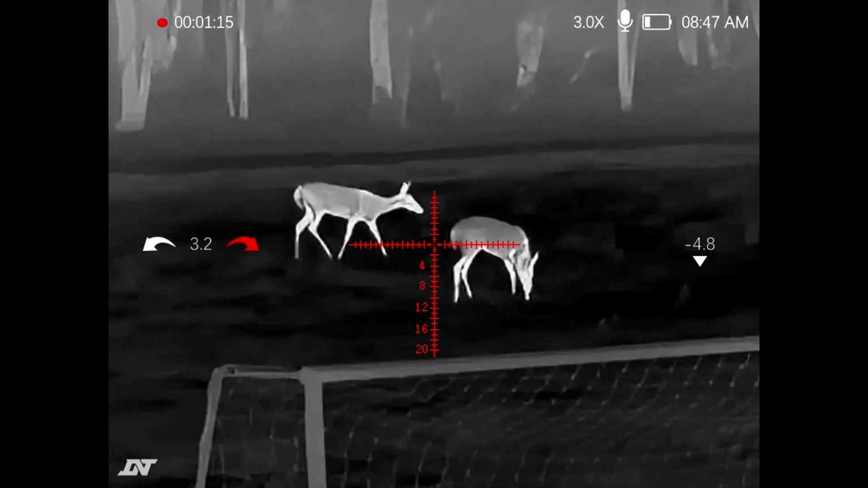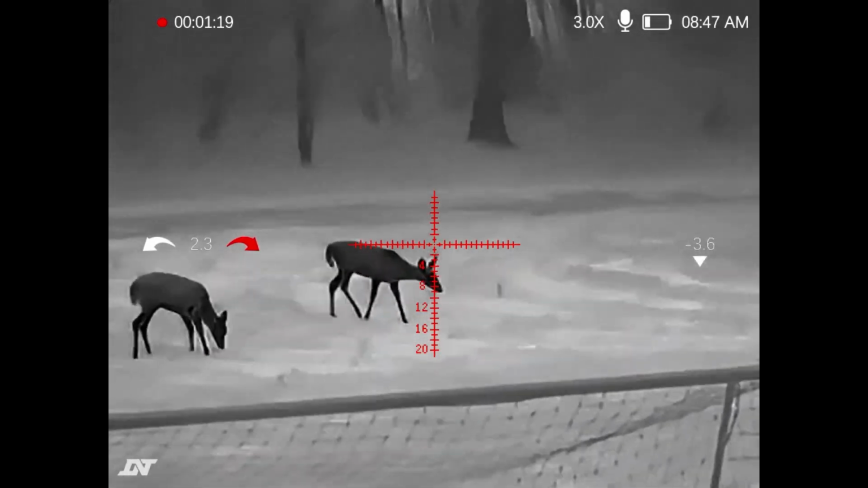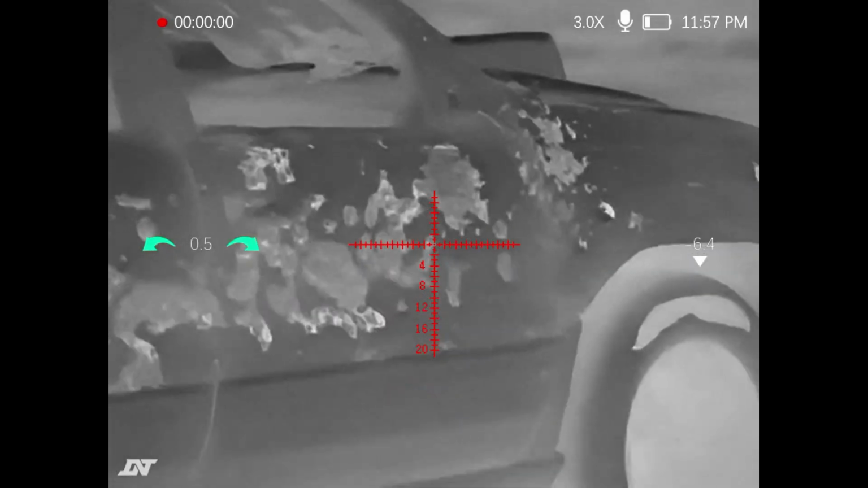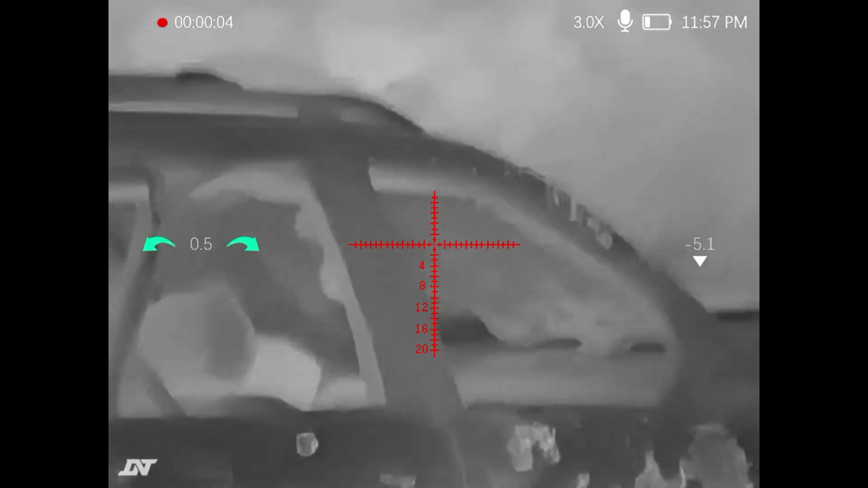and the record feature on this optic is really nice as well. You simply click a button to pull off all of that footage. Download the app, download the images onto your phone, and pull them off. You can also watch live footage when you enable the Wi-Fi on the night vision device, so you can actually see what the optic is seeing.